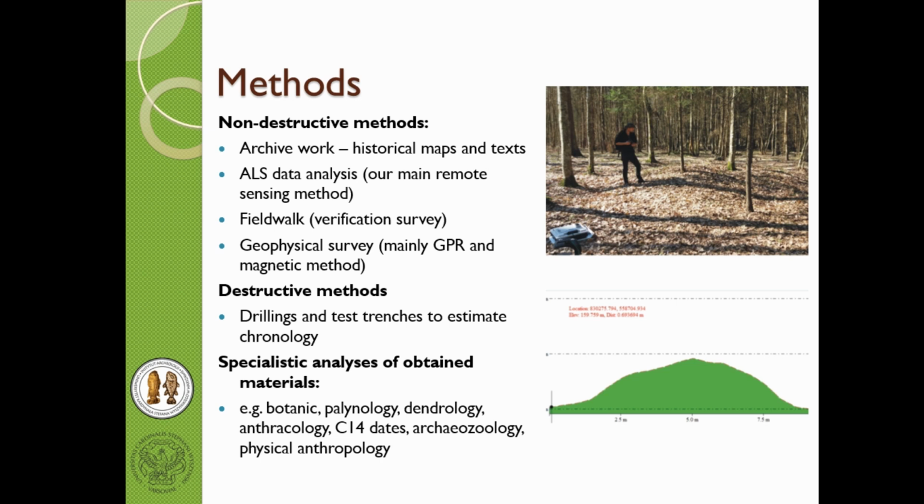Also some standard things, like verification of what we spotted in the LiDAR data by field walking, and geophysical survey. Then we choose proper sites for more destructive work like test trenches and drillings.